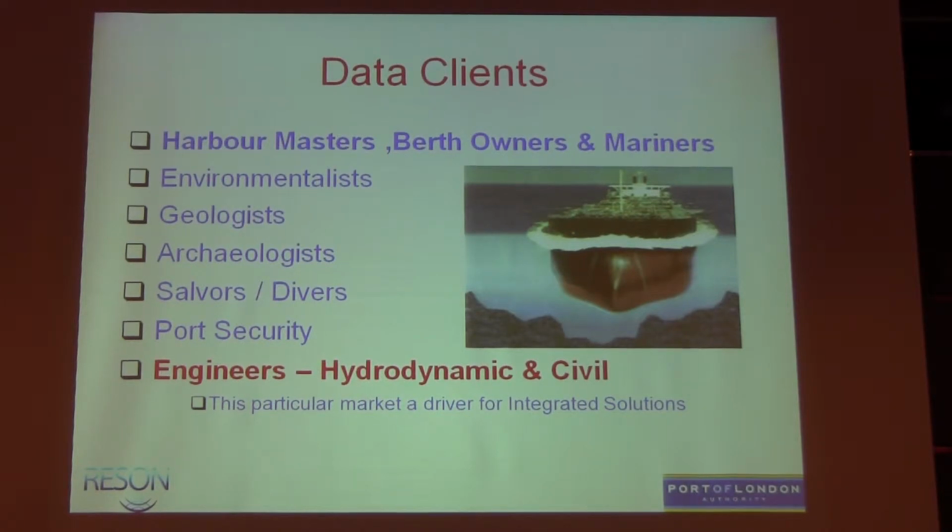But really, having this information starts to open up new customers, new people who want that data internally in the port, and from environmentalists, geologists, archaeologists, even down to security and port security. But critically, where we've developed our contract side of things is with engineers, hydrodynamic and civil engineers. Some marine side, but a lot of them land side, for whom it's a very new adoption. And that's a real driver for these integrated solutions.